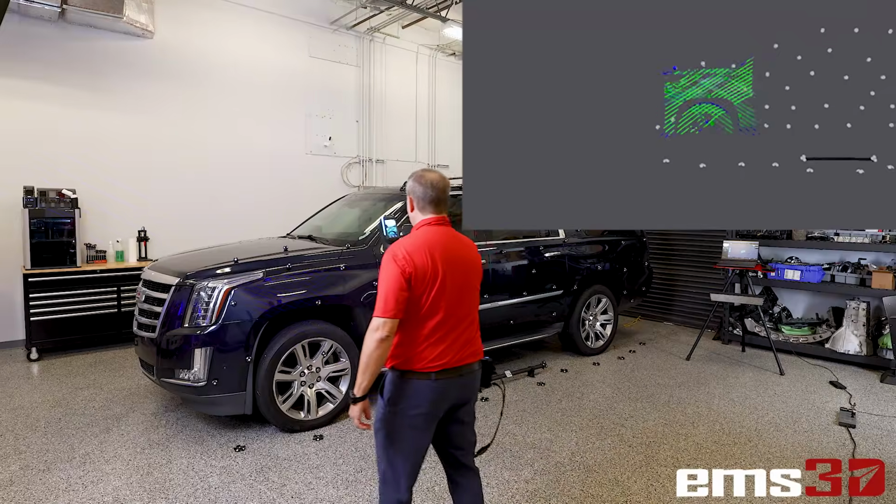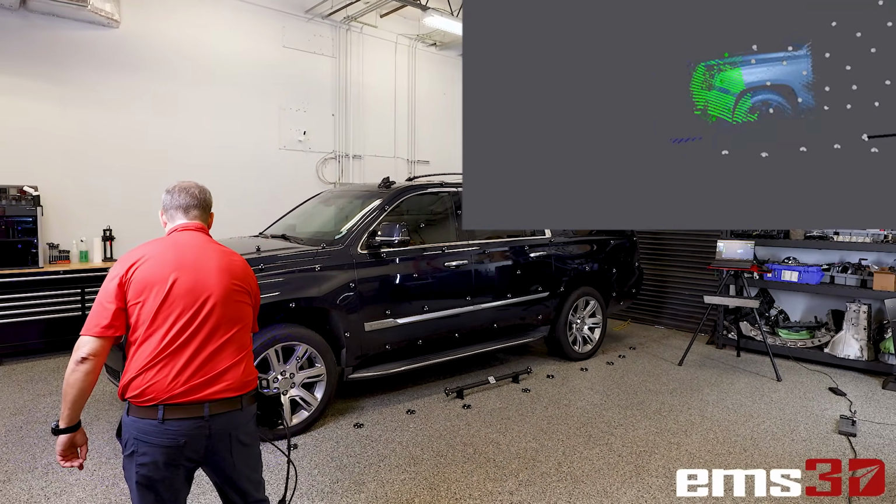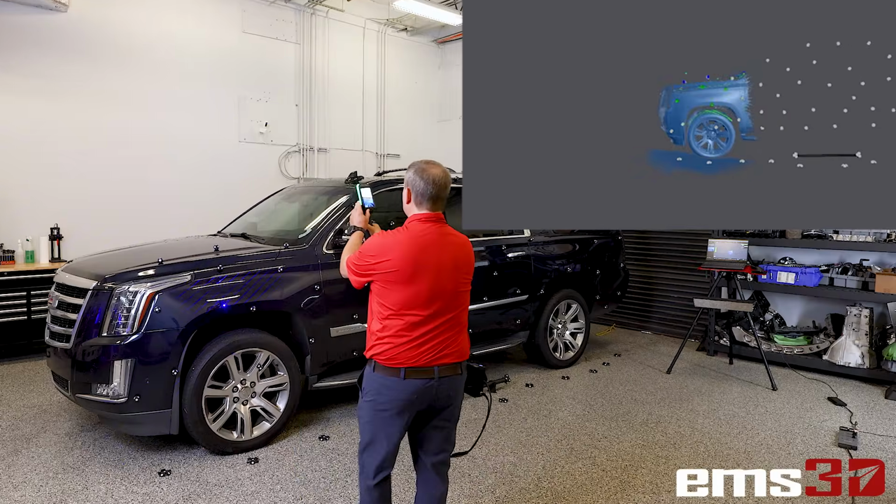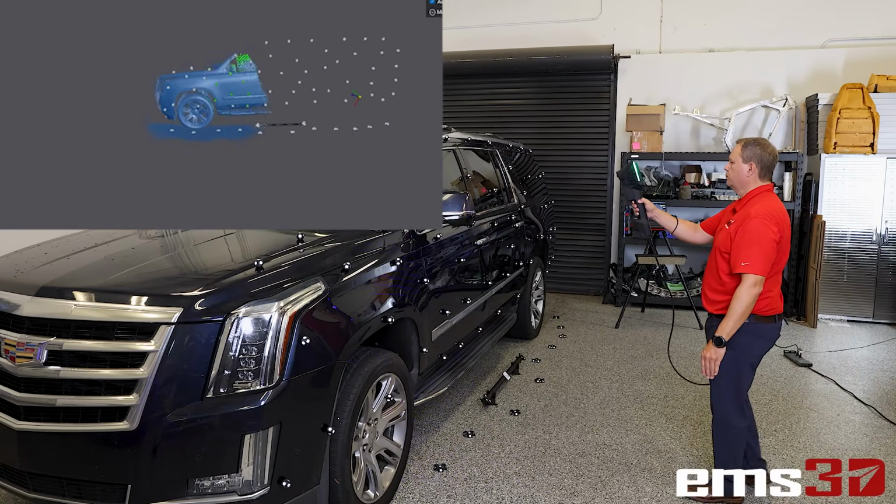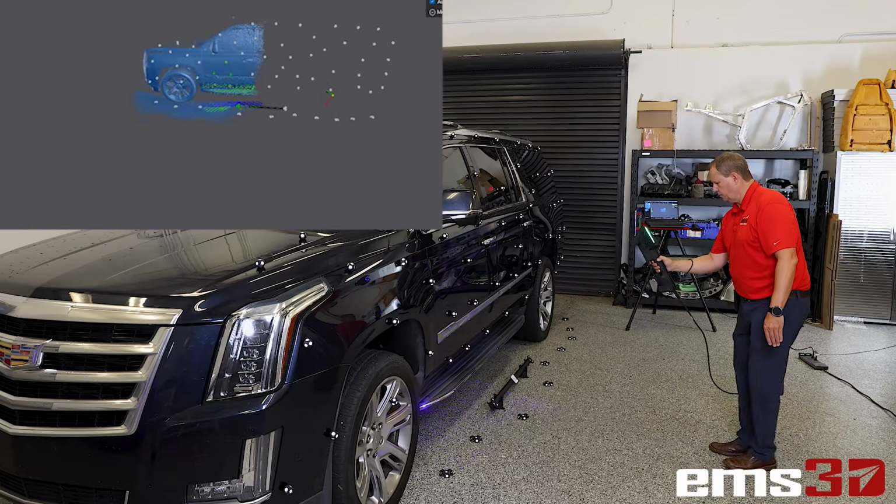Okay, once we're ready to scan, we just go ahead and tell it we want to start scanning. And we'll start here at the front of the vehicle and just work our way back. And I like to just go up and down and get some overlap between the scans. That avoids any gaps. And again, you've got a 3 foot by 3 foot area you're scanning. So you can see you're getting a ton of scan data.